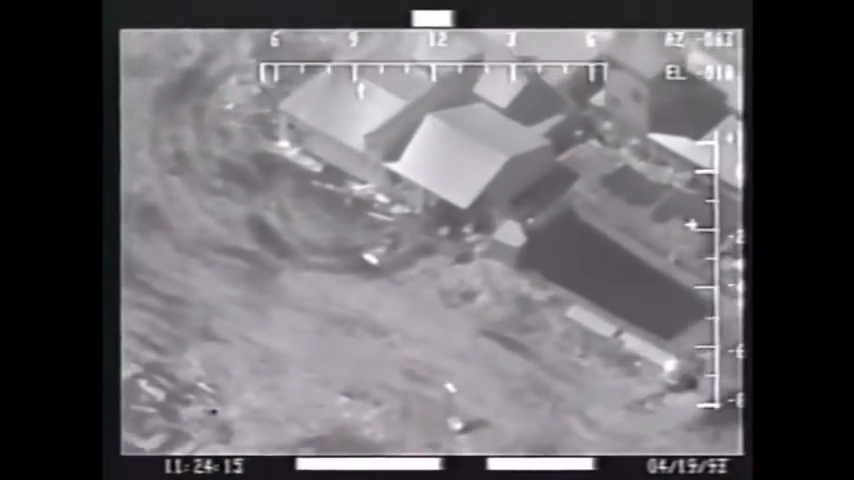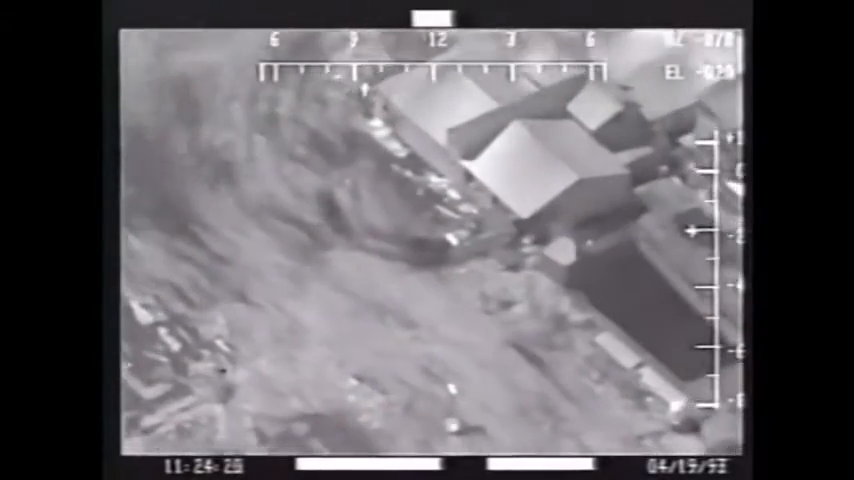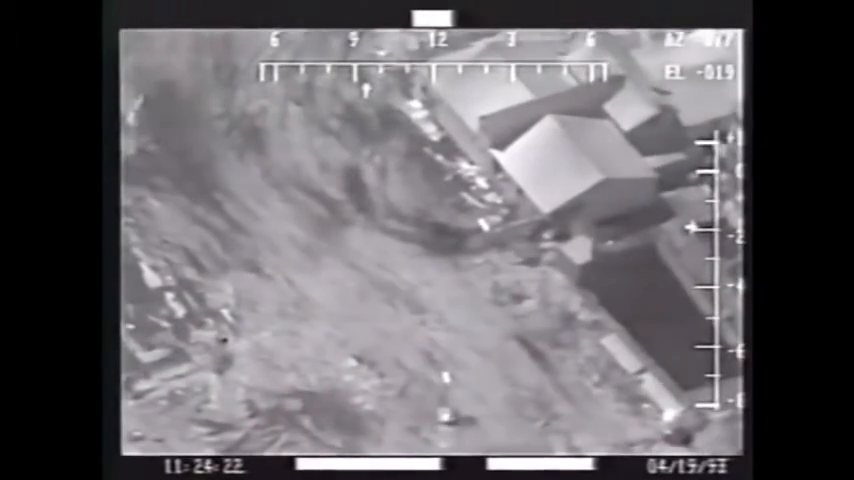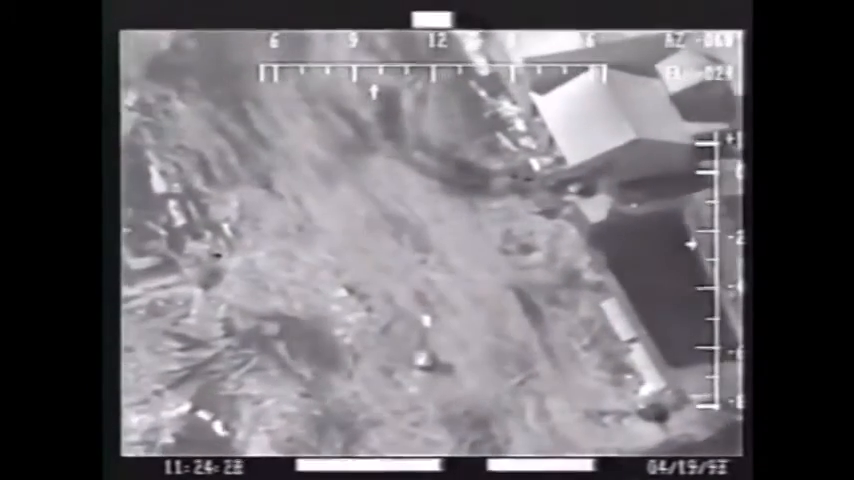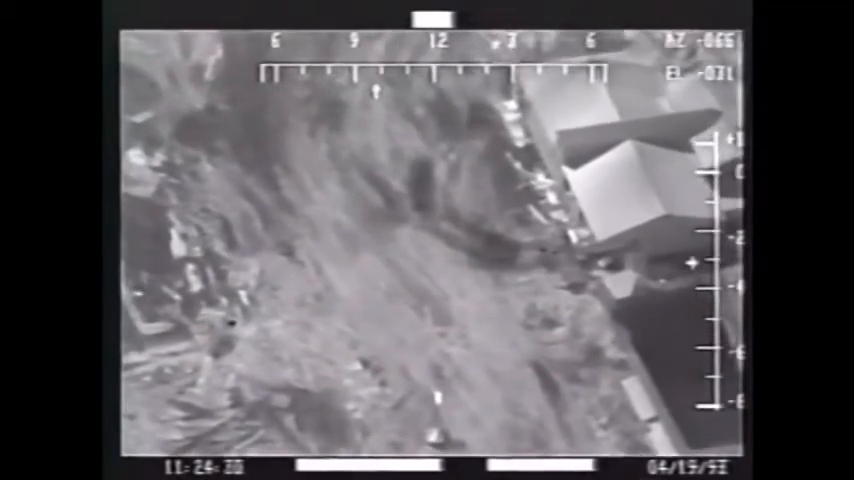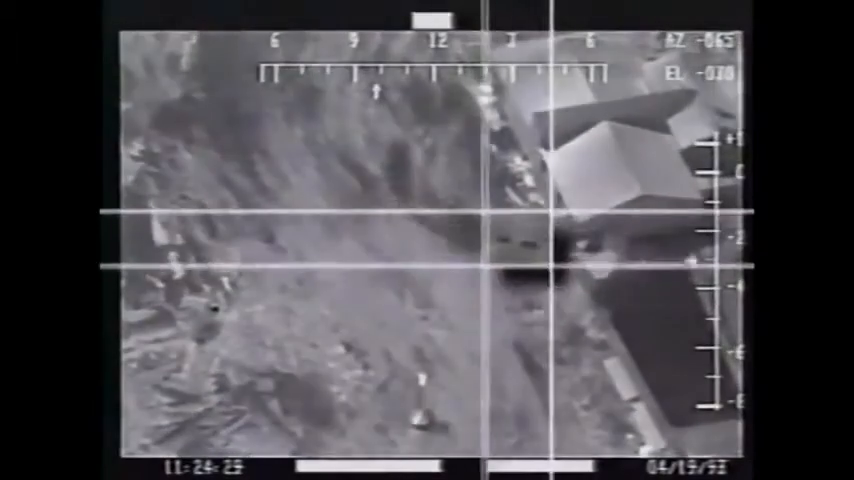What we have here is a tank infantry type of an operation. As the tank moves forward, two men have dropped out of the escape hatch. They roll over, and as they roll over, they open up with automatic gunfire. We've measured the actual time of the individual flashes, and they occur at a fraction of a second, in some cases a 30th of a second. There is absolutely nothing in nature that can cause thermal flashes to occur in a 30th of a second.